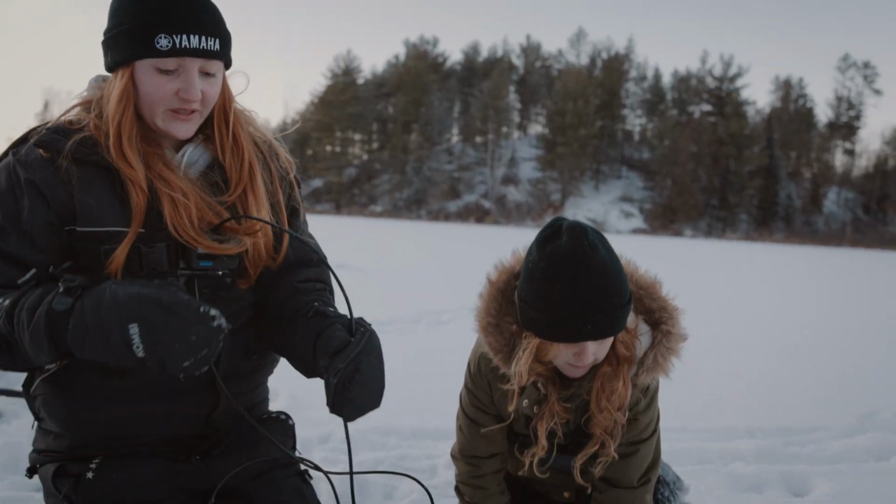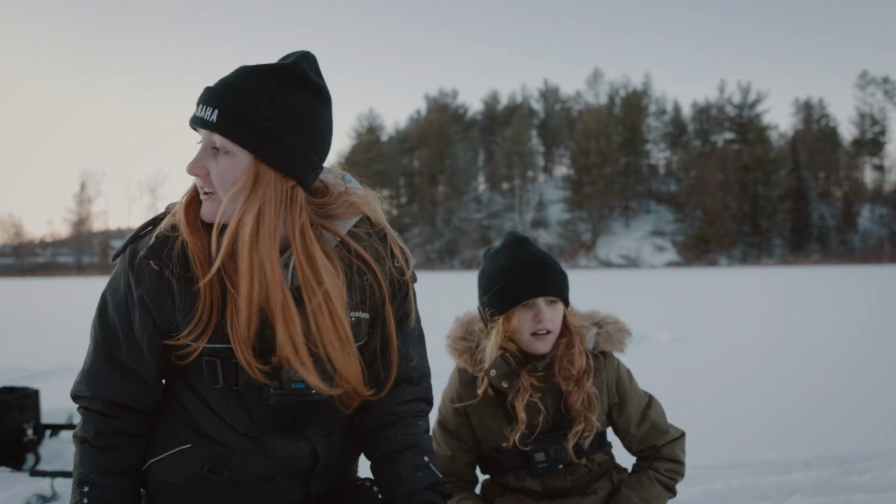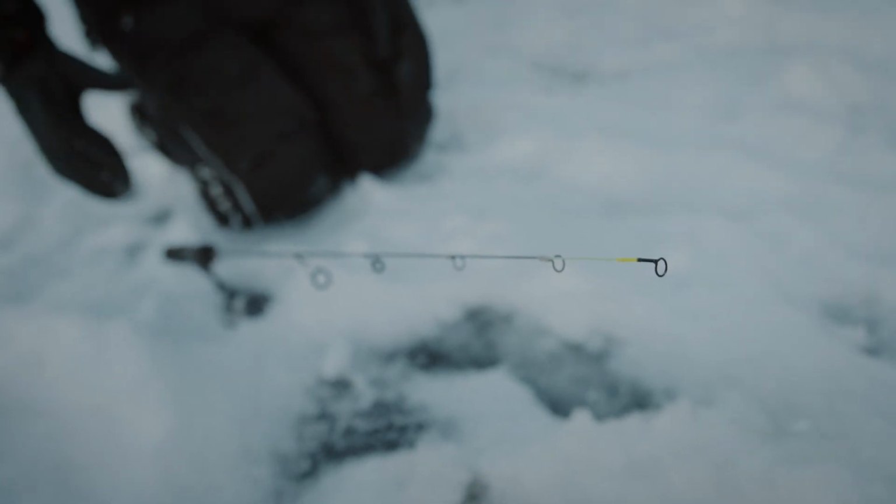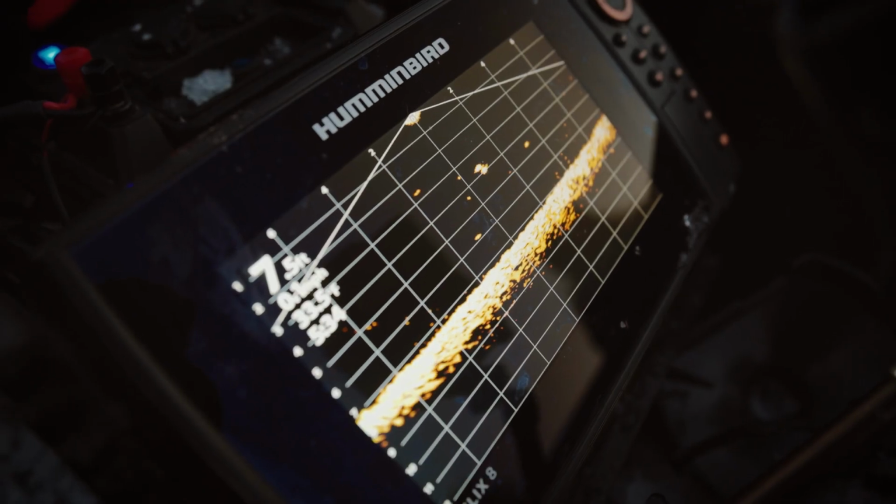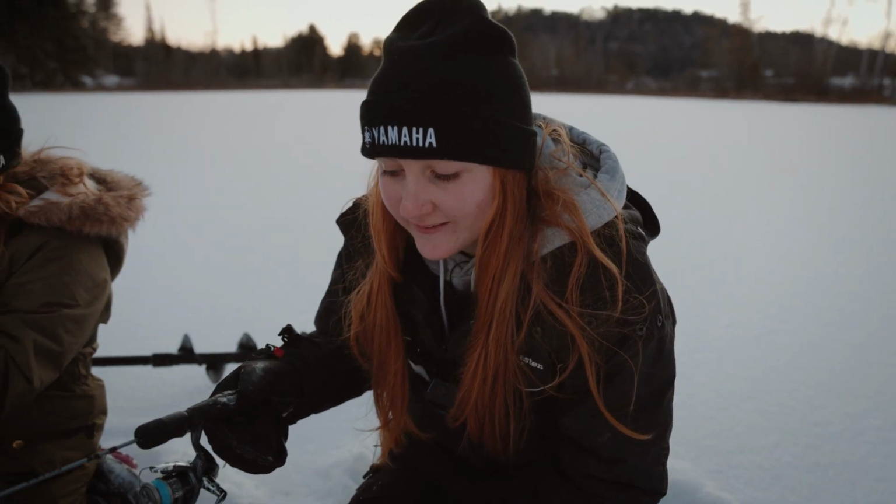All right, guys, put the Aqua-Vu down to see what these were. And we're looking at a whole bunch of shiners. Now, I don't know if that's what's biting my maggots, but I'm not seeing much other than shiners here. But you know what? That gives me faith because at least we're seeing life. Oh, one came in hot.